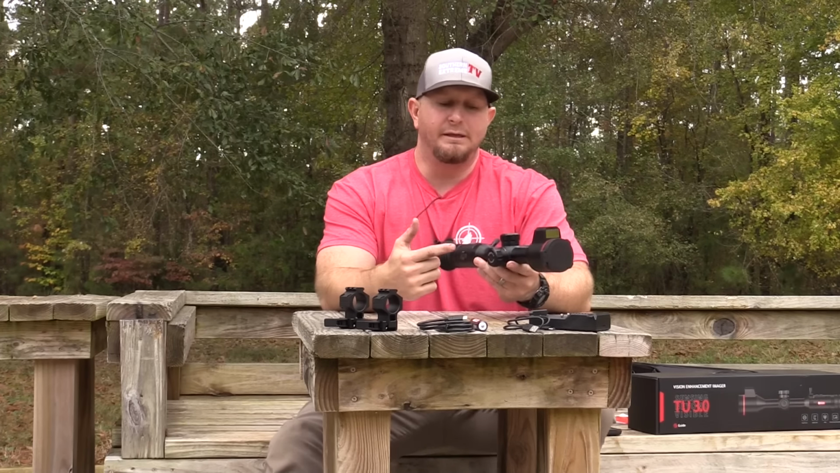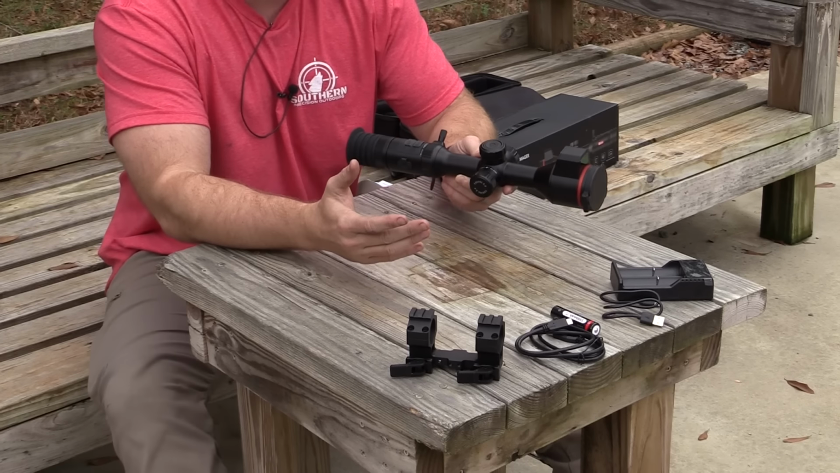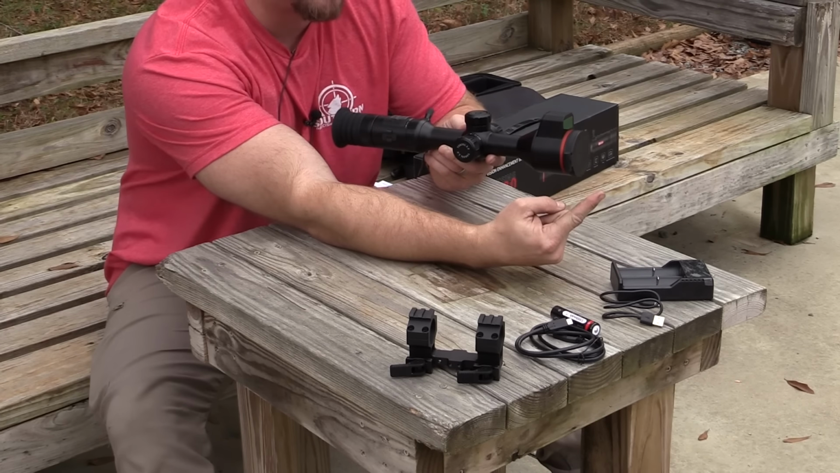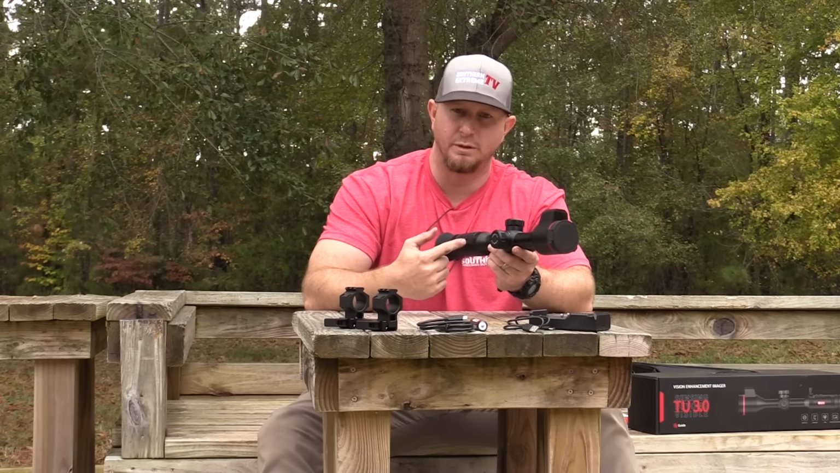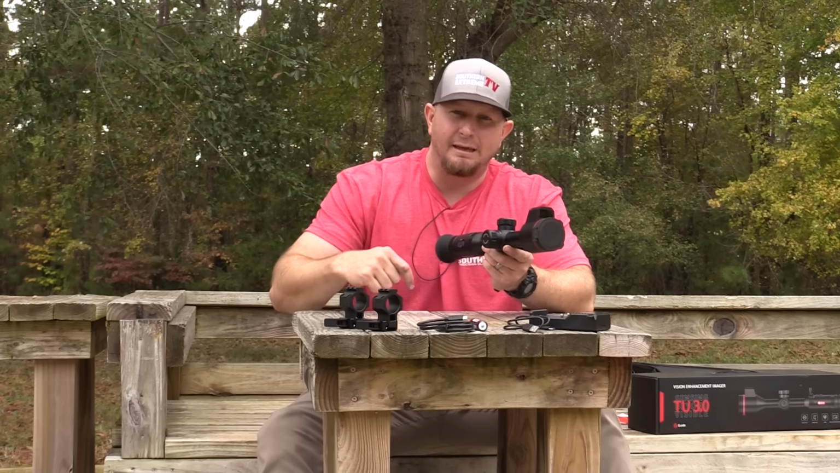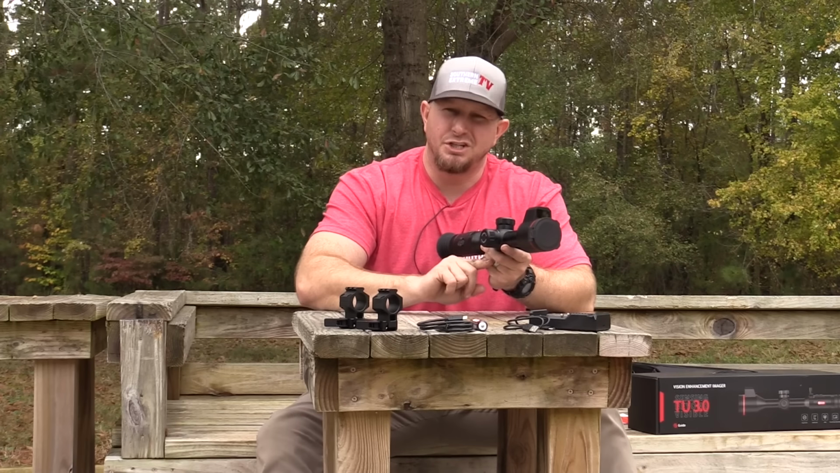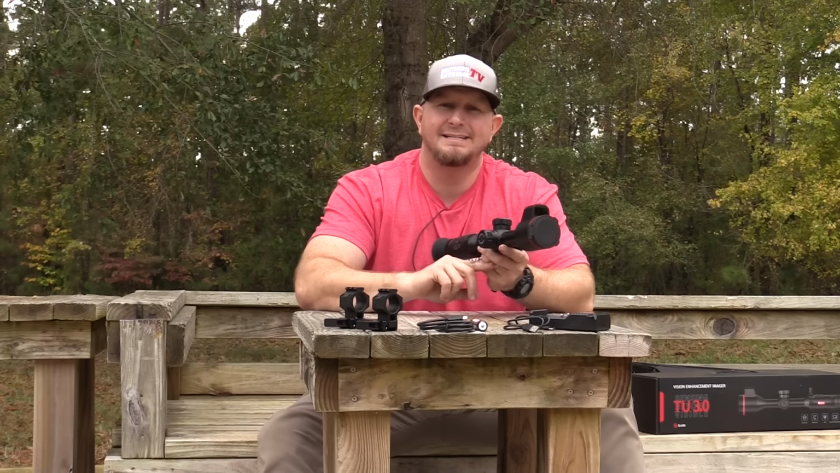The other negative is kind of back to the action. If you are running an AR-10 or an AR-15 platform and you have that wire cable running from a battery pack out on your handguard back to this USB-C port, that's a lot of cable that could get in the way when it's trying to eject that spent brass. That's just something else that brass has to get by.